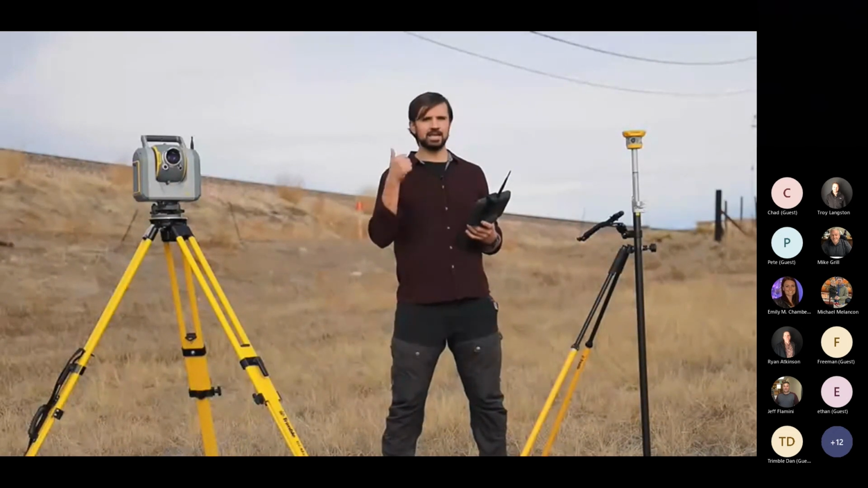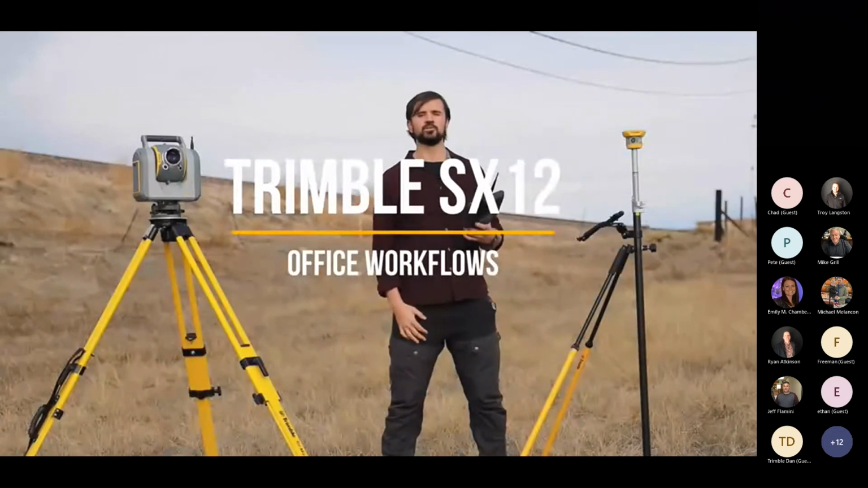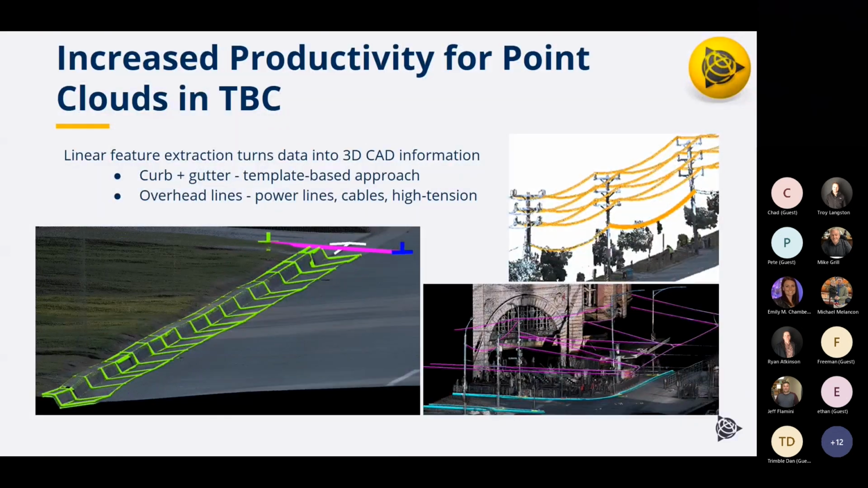You can export scan data, survey data, CAD data, all of it from TBC into your software of choice. At the end of that, Riley was showing a little bit of Trimble Clarity. That's a great platform to collaborate with your clients or end users and share access to the data.